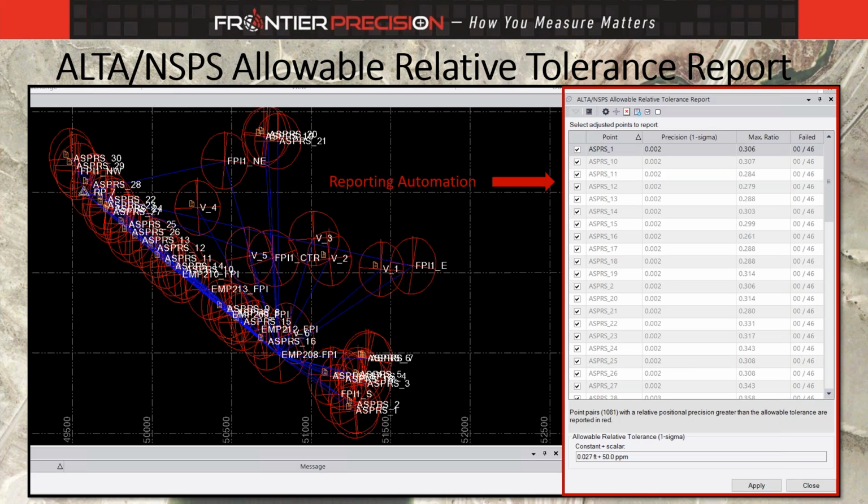And now we're getting to the easy button, where we're going to eventually be able to take, I hope, a lot of the statistics that I've been talking about, and behind the scenes, Trimble and manufacturers will probably simplify it as they have done with ALTA reporting. There is an ALTA allowable relative tolerance report, and you can see there it's pretty cut and dry.